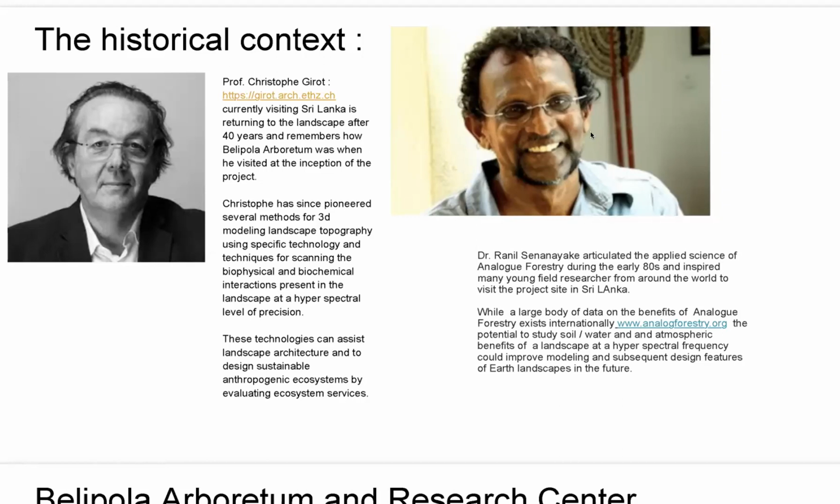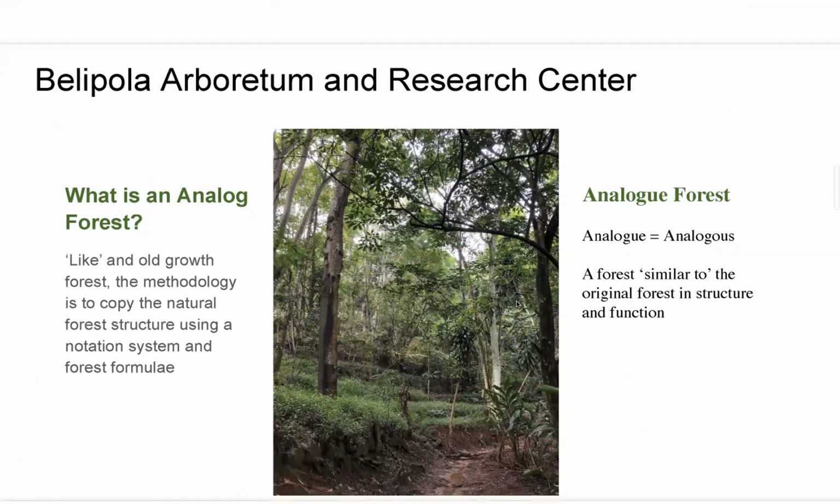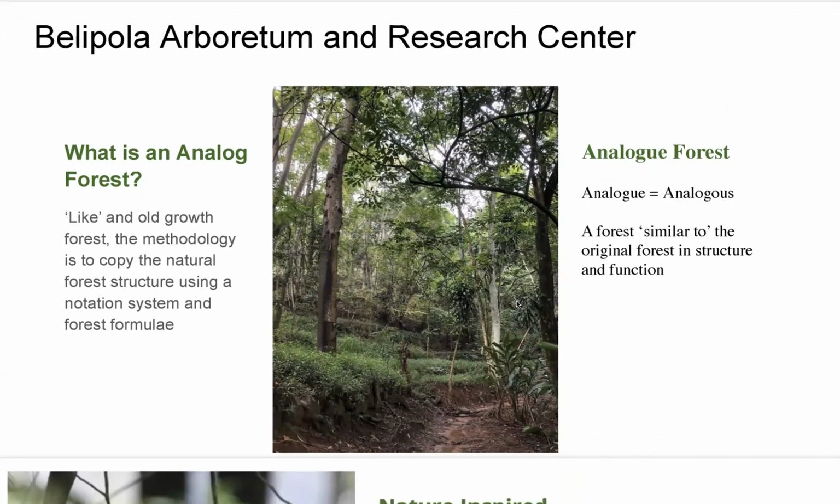Dr. Ranil Senanayake, of course, has articulated the applied science of analog forestry and has inspired many field researchers from around the world to visit Sri Lanka. While a large body of data exists about analog forestry, the potential to study soil, water, and atmospheric benefits of the landscape at microspectral frequency could reveal more about Belipola Arboretum and the research center itself.